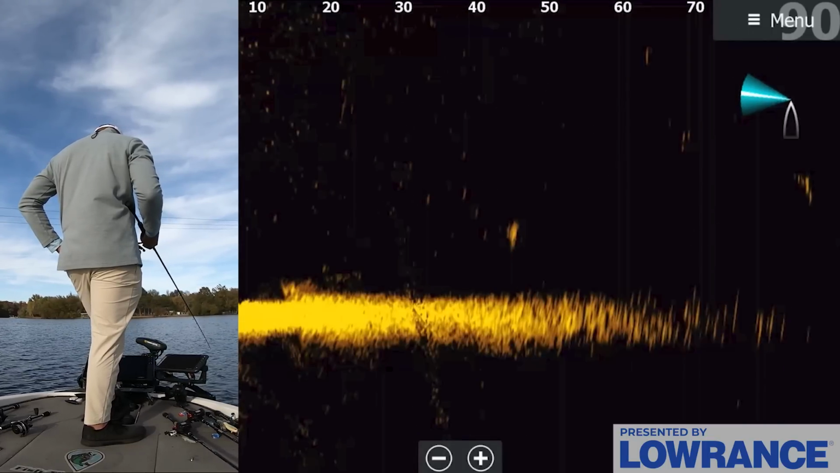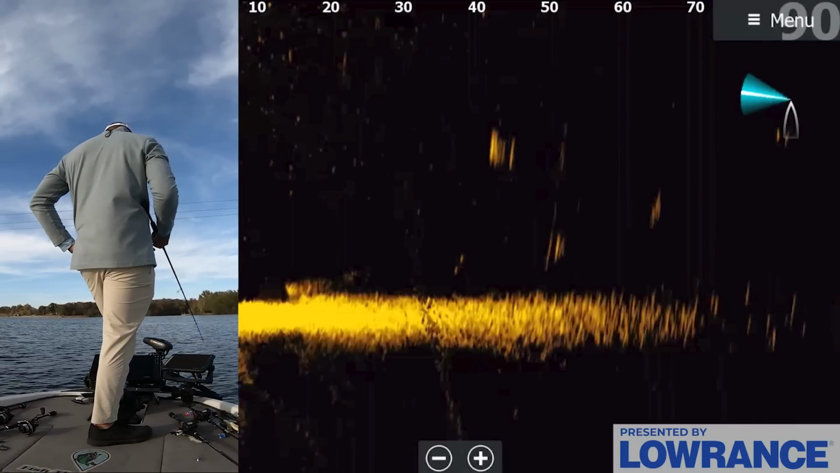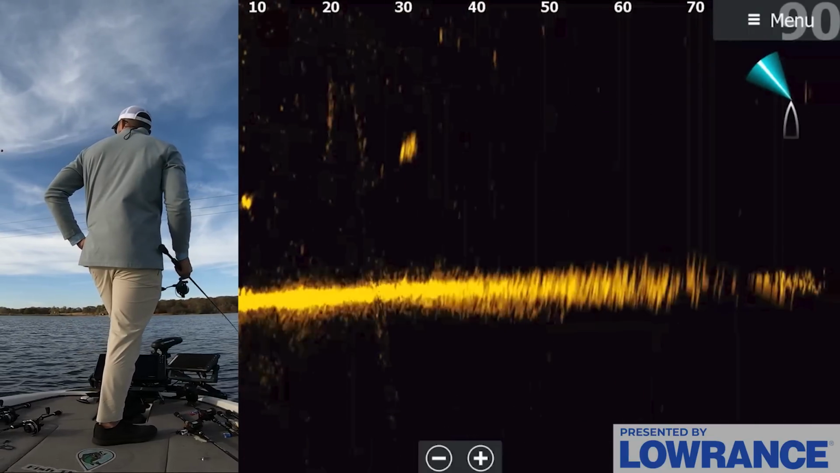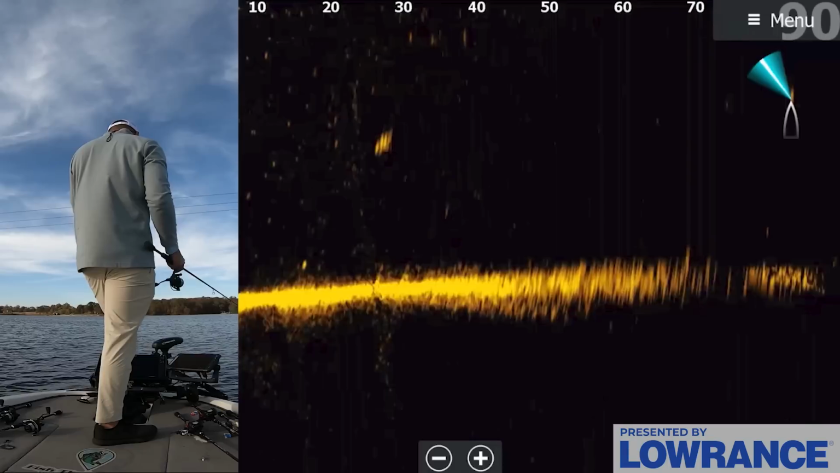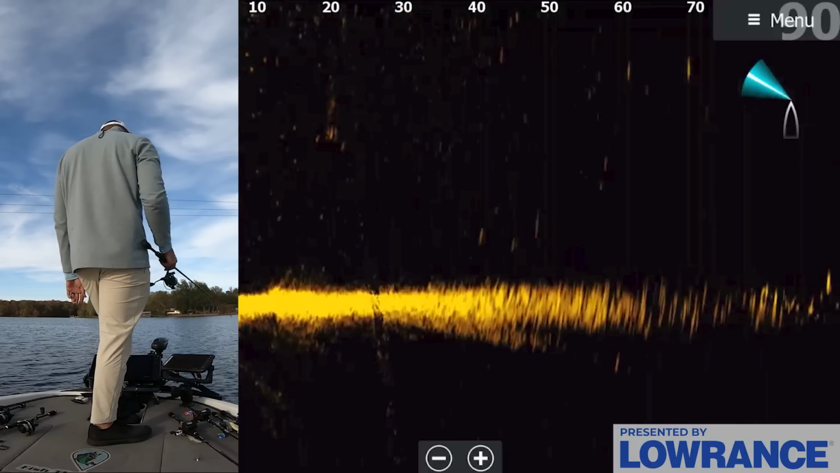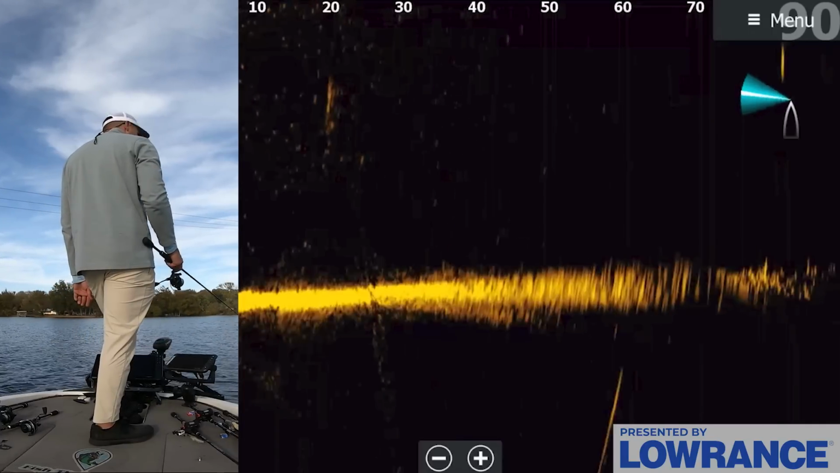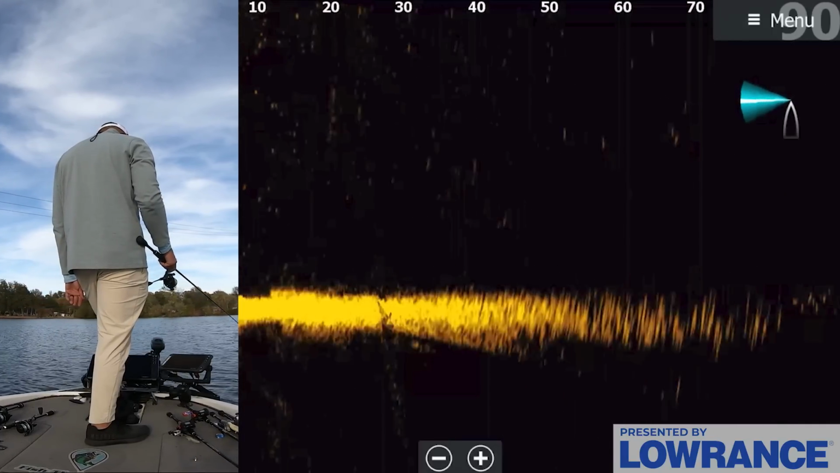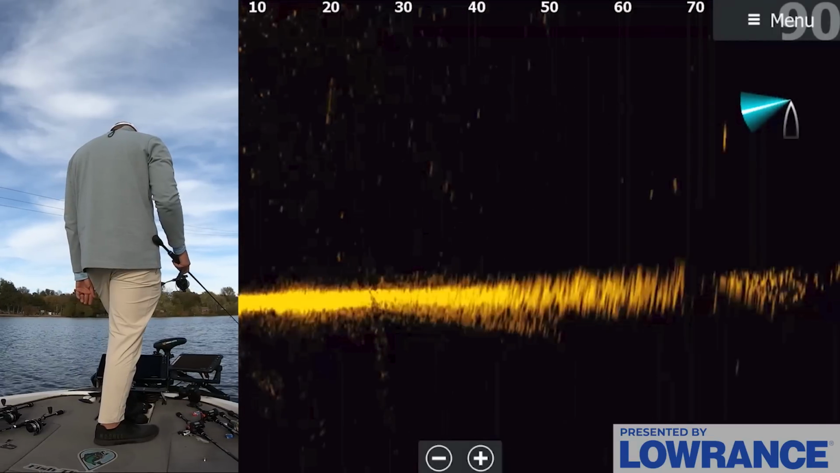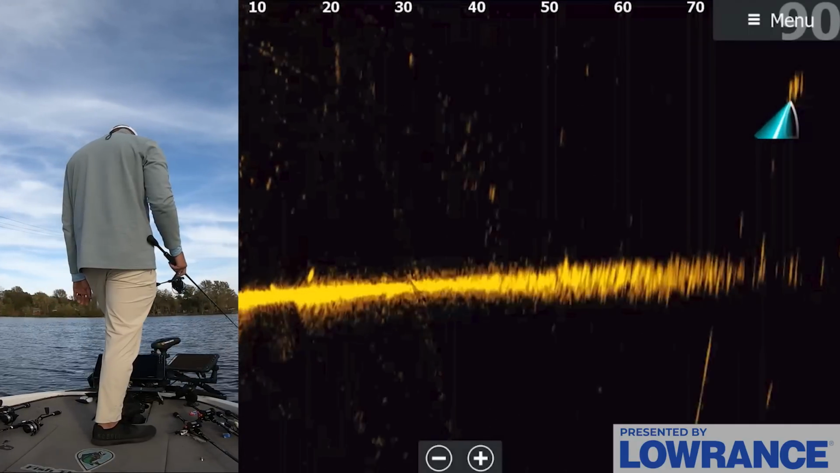I don't see really that many groups, and I might have just seen a couple down there that looked okay, but they weren't actually what I'm looking for, and so we may have to expand our search area a little bit. Because the bait fish are constantly moving and shifting, even with the slight wind picking up, it could have pushed these fish 20, 30, 40 yards away from where I made those initial waypoints. So we're gonna look around, see if we can find them.